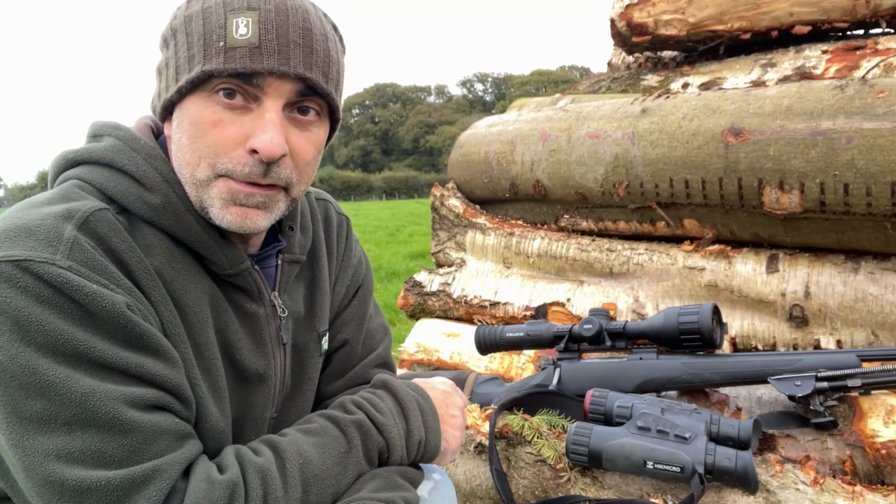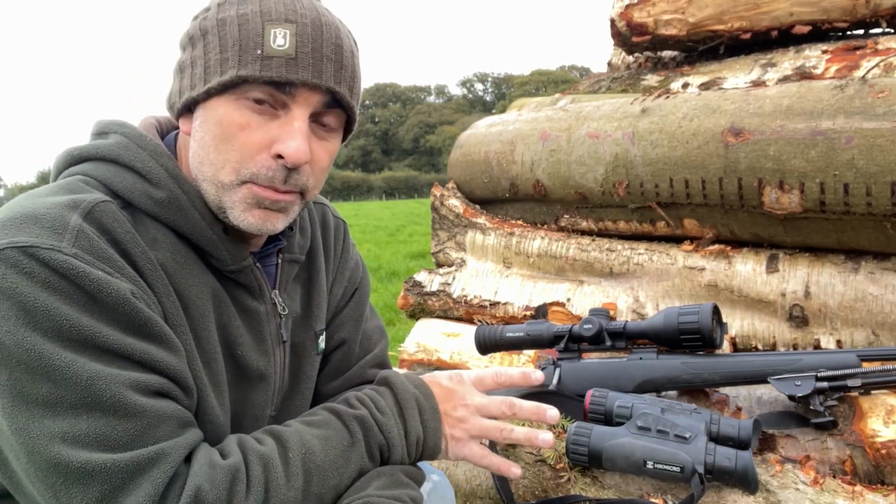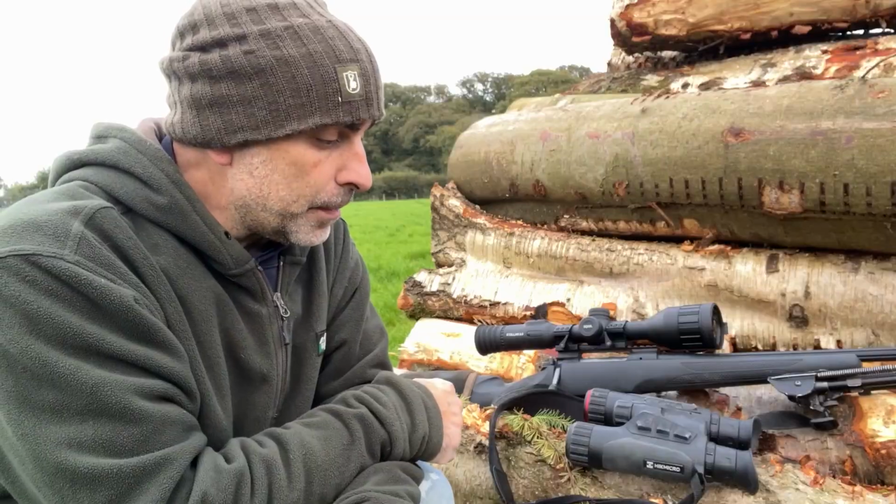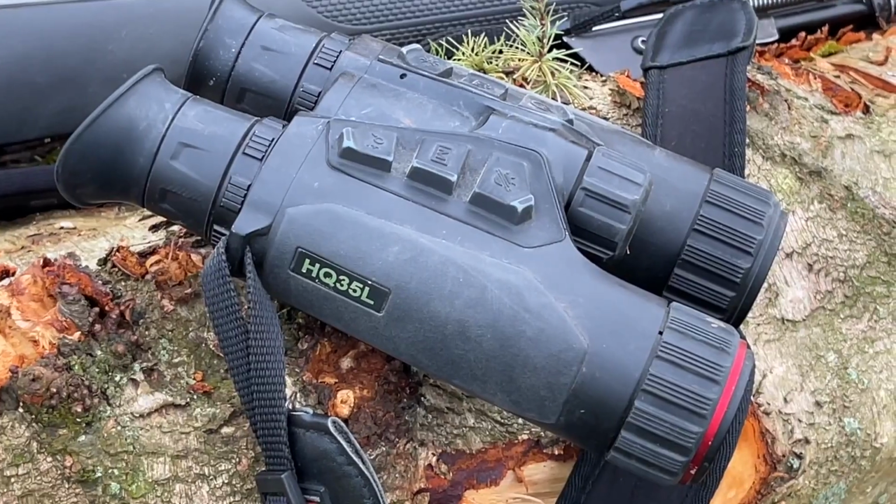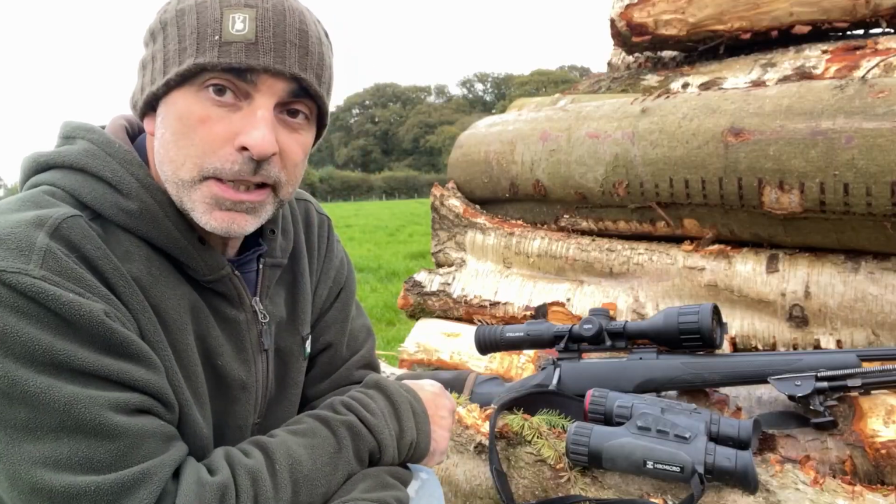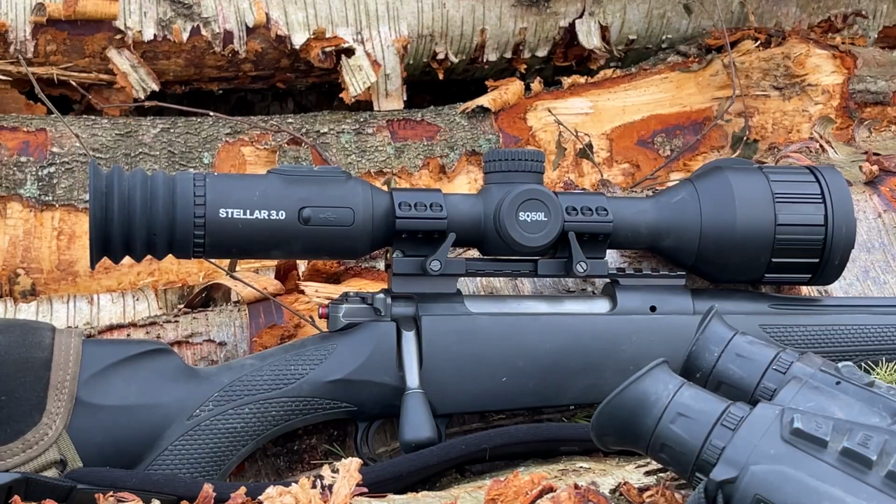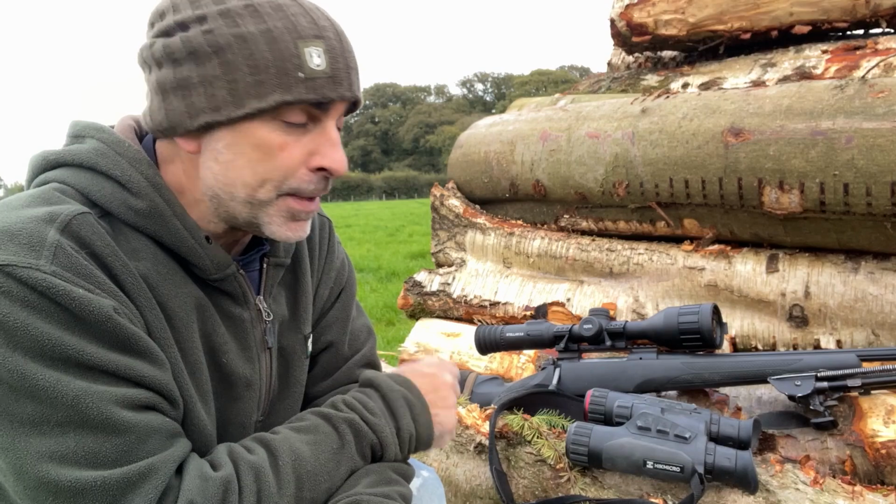Tonight I'm going to be heading out on the foxes just for a change, and I'm going to be going completely thermal this evening. So I've got the HikMicro Habrox there, always use those, really like them. And I'm also testing out the HikMicro Stellar SQ50L. This is the Stellar 3, the latest version of the Stellar.